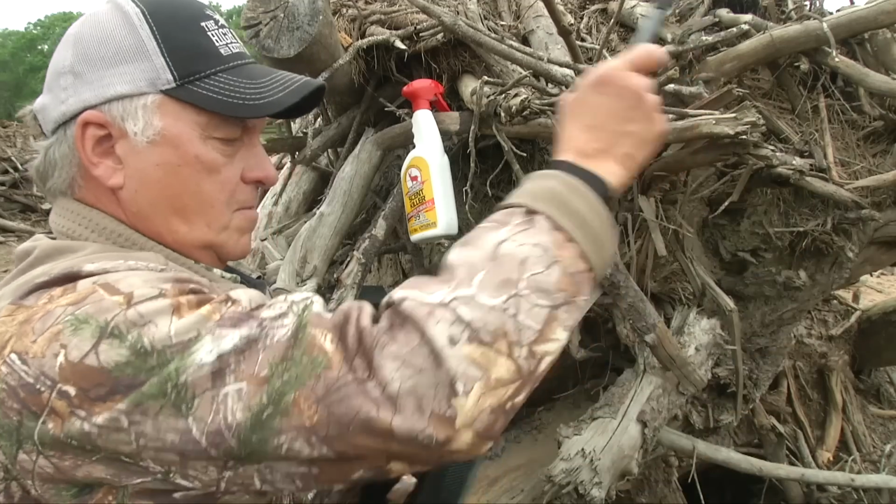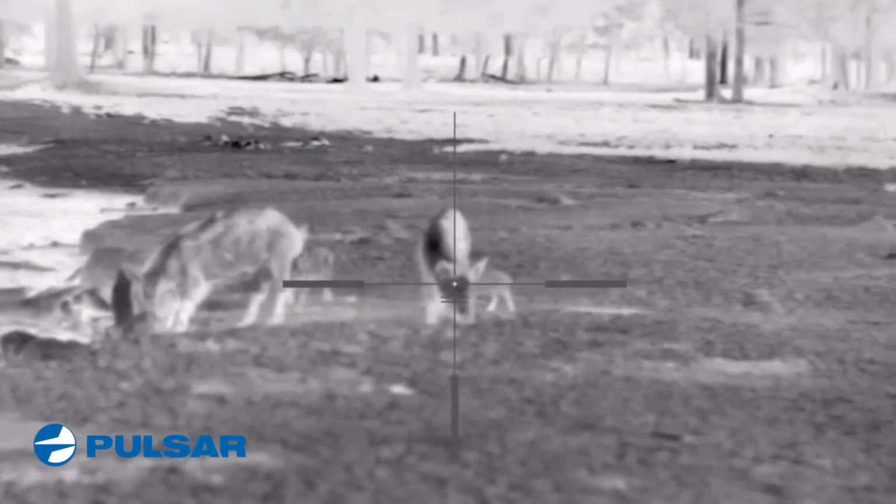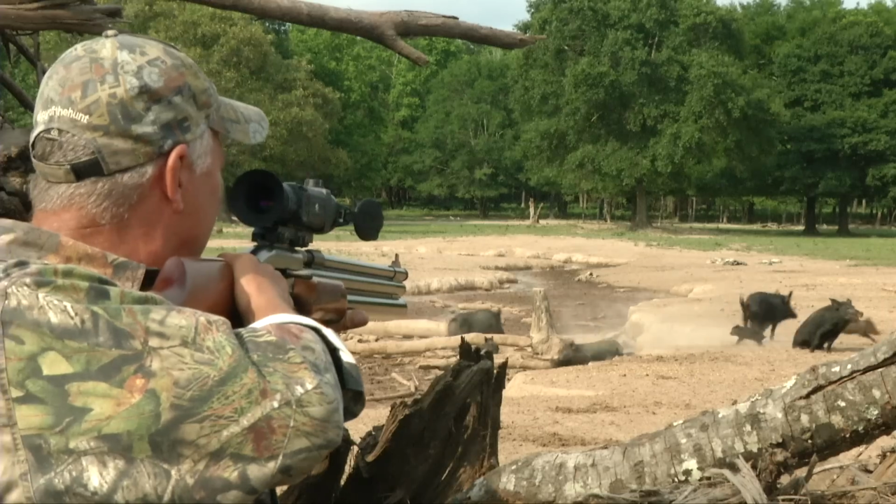Now the spot that my dad's in is one of his favorite places to pig hunt, and he's super confident in it because last year at this time, he actually took a pig with the dragon claw. But I don't know about this. This is a little bitty gun, and he always says it shoots like this. So it's all on him. If he can shoot like this, then he'll have a dead pig.